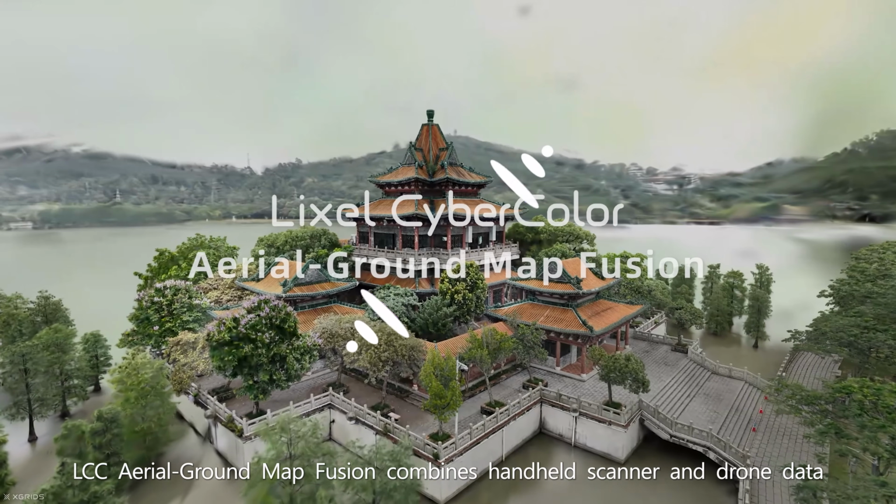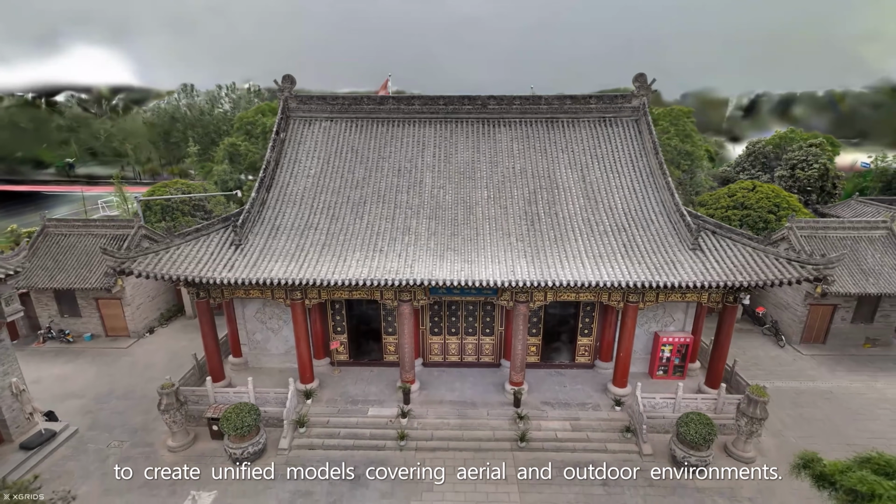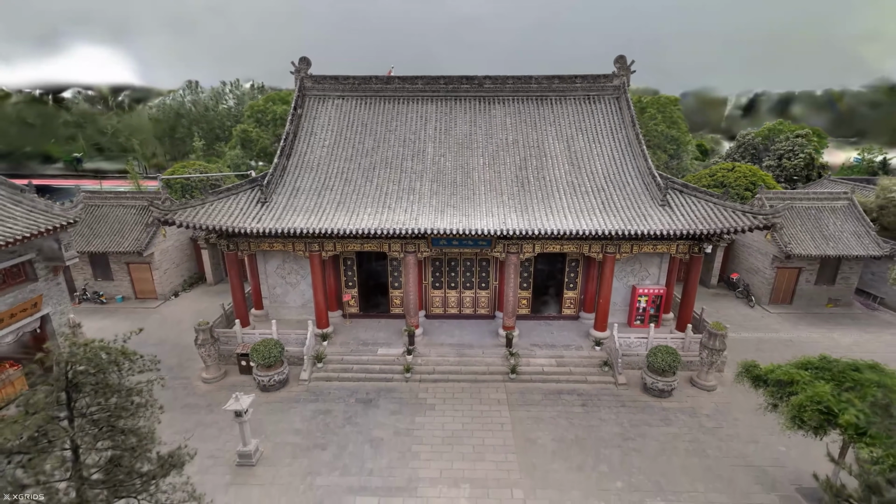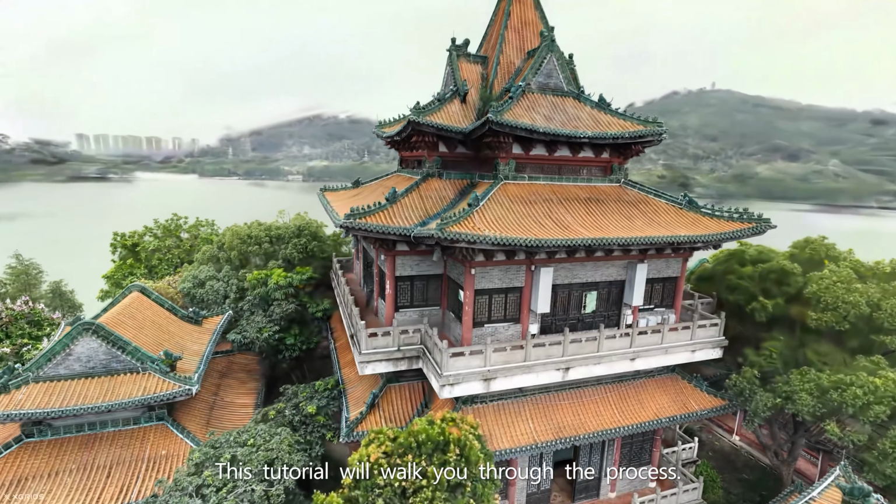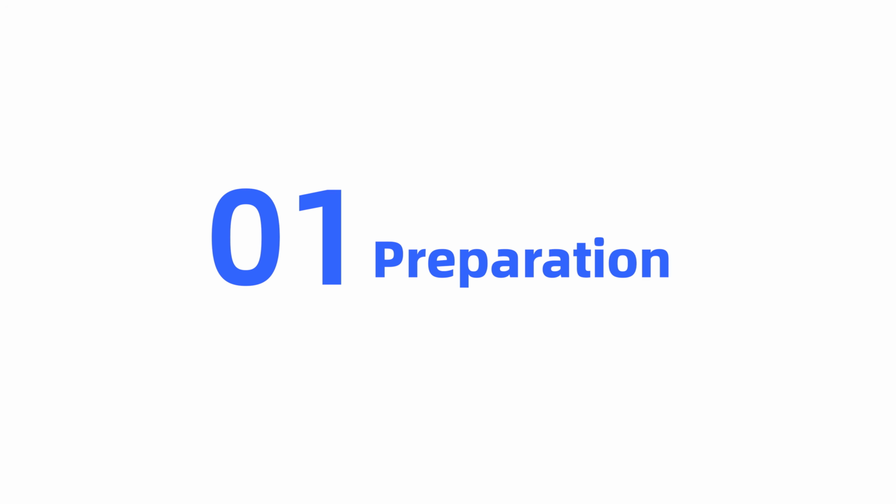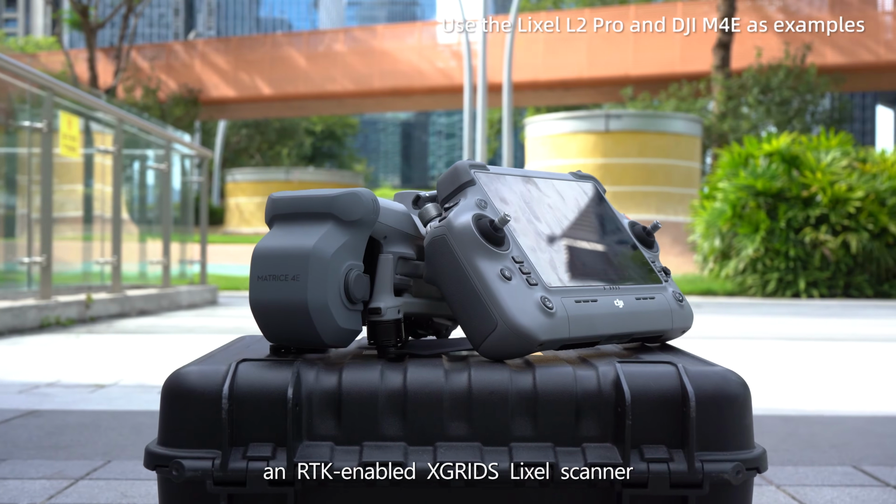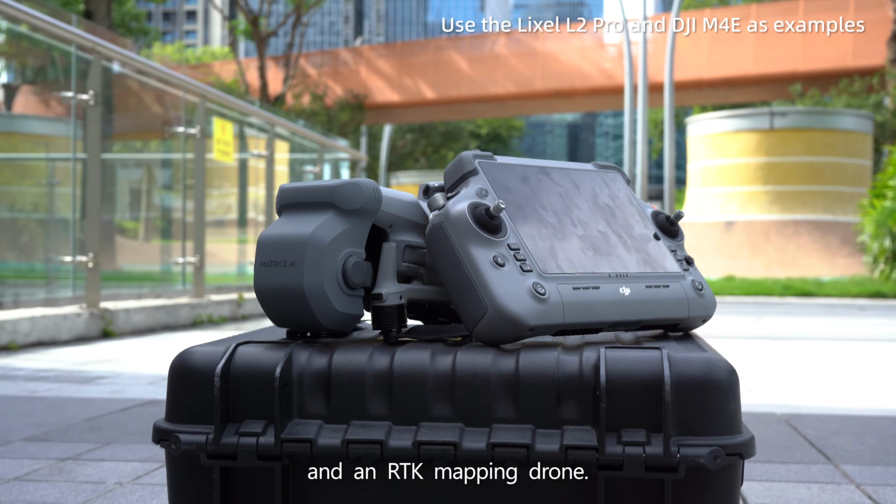LCC Aerial-Ground Map Fusion combines handheld scanner and drone data to create unified models covering aerial and outdoor environments. This tutorial will walk you through the process. Aerial-Ground Map Fusion requires an RTK-enabled X-Grids Lexo scanner and an RTK mapping drone.